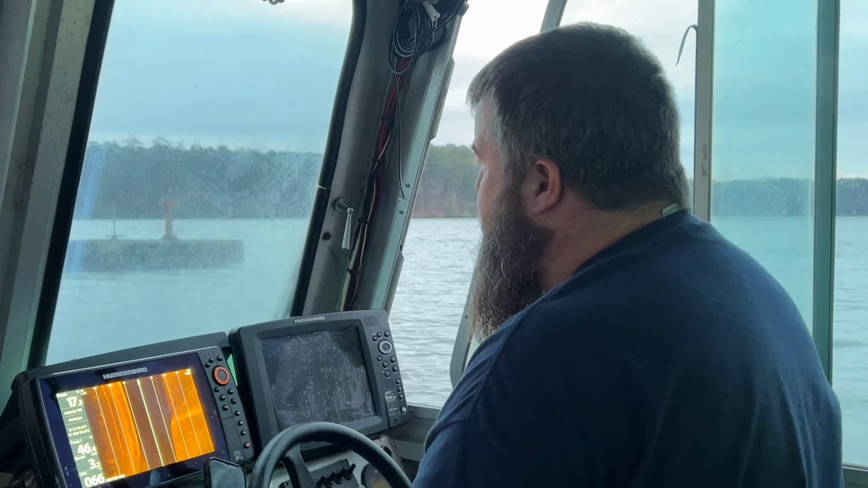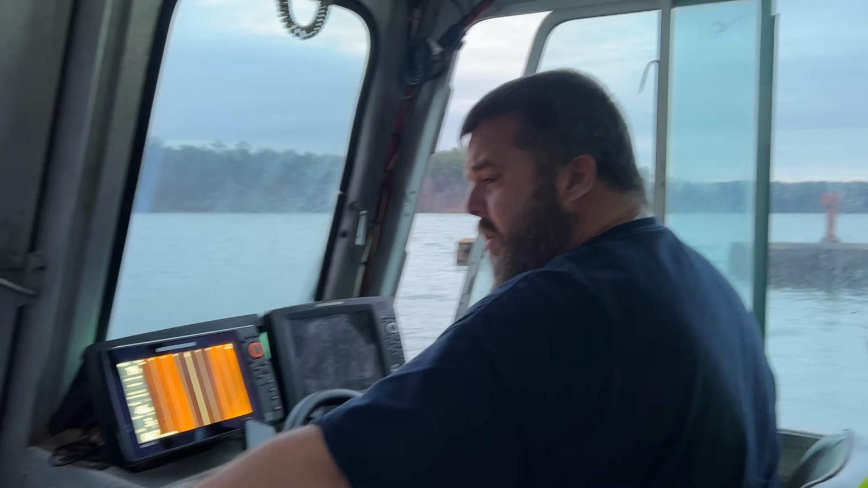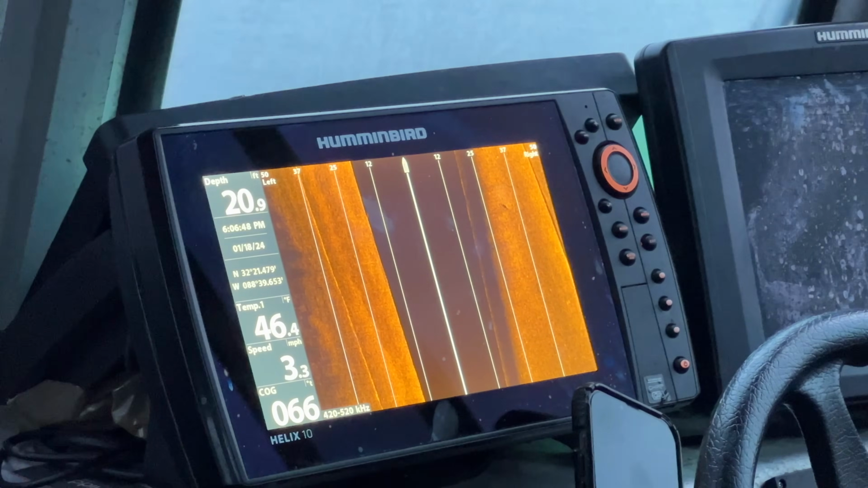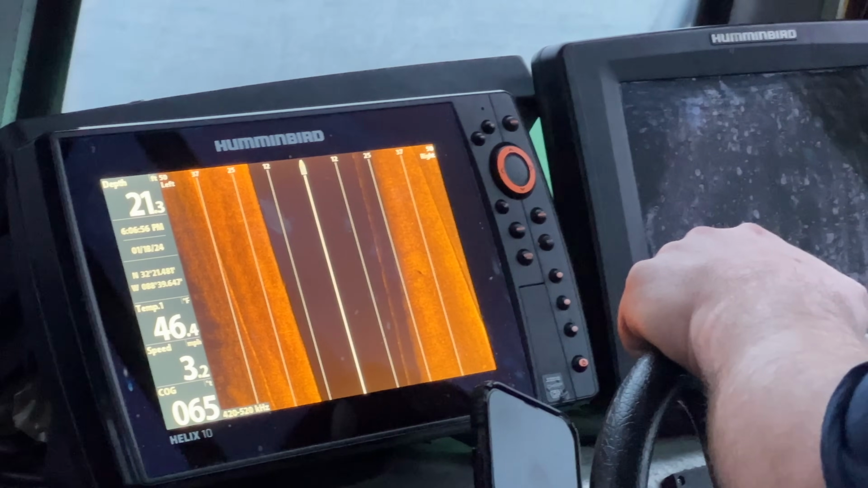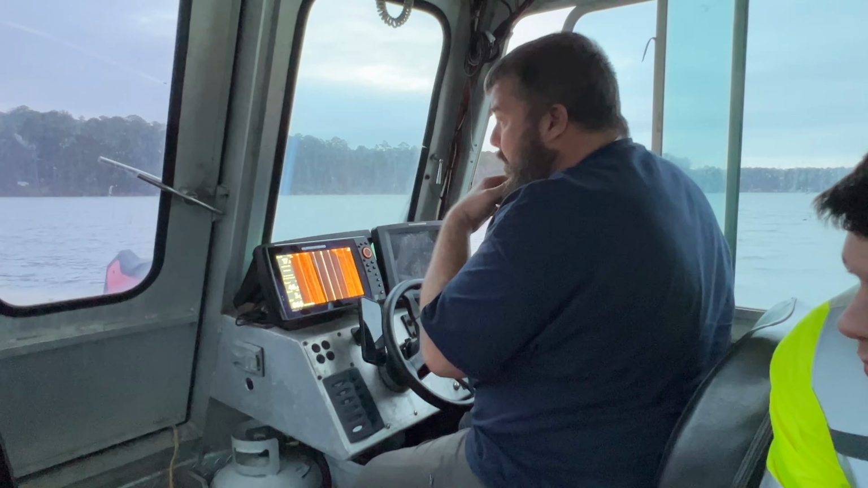Right now, we are searching this levee here. This levee is easy access for anybody to go off in. Here in a second, you're going to see on this right side of the sonar, I believe they're pumps to keep the water levels in check. We should have already seen them, but I'm not far enough over to the right. So far we haven't seen anything. We've already cleared the boat ramp. We're going to clear this.